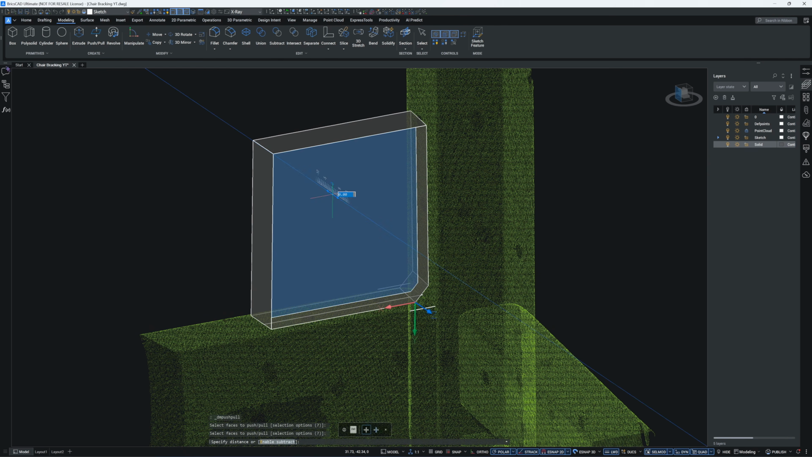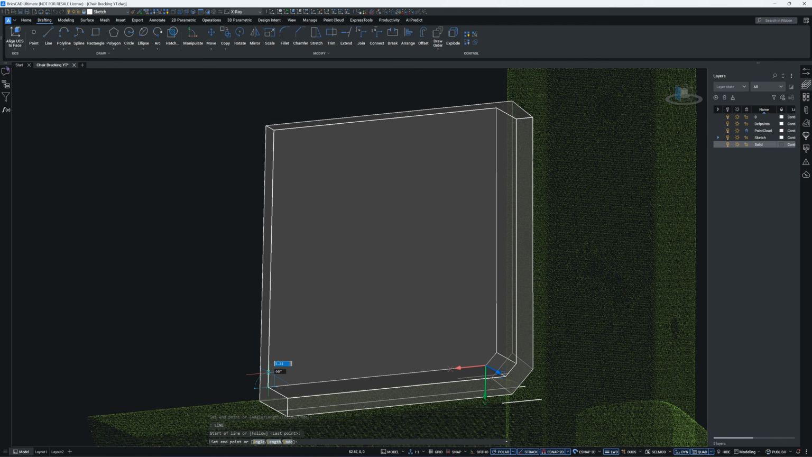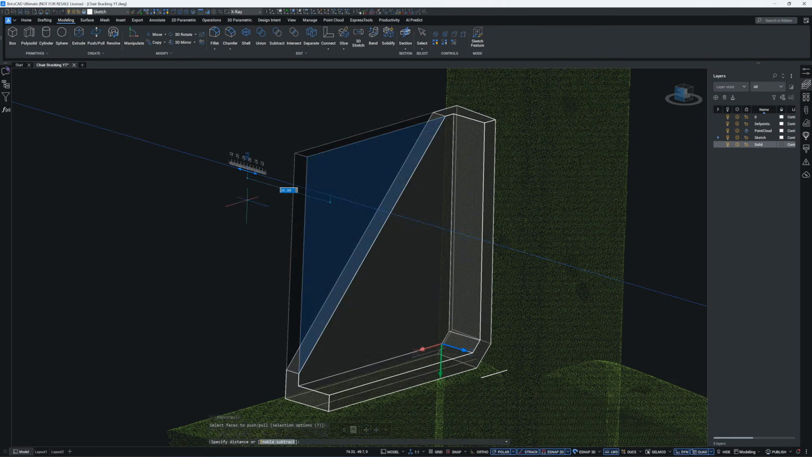Use the push-pull command and push this face downward by 10 mm. Move the UCS onto this face. Draw two lines, each 3 mm long, and then add a diagonal line. Use the push-pull command to cut this face away.